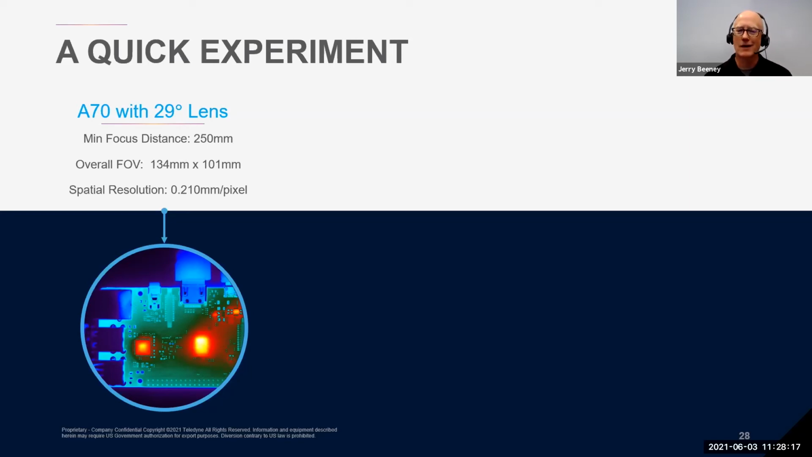Now think about it: how many of these 210 micron by 210 micron pixels fit on that small 0402 component that's only 1 millimeter by a half millimeter in size? Well, if you do the quick math in your head, it's roughly 10, with just 5 pixels across the long axis of the 0402 and just 2 pixels along the short axis. So this will allow you to see thermal differences between the components and the board, but could result in